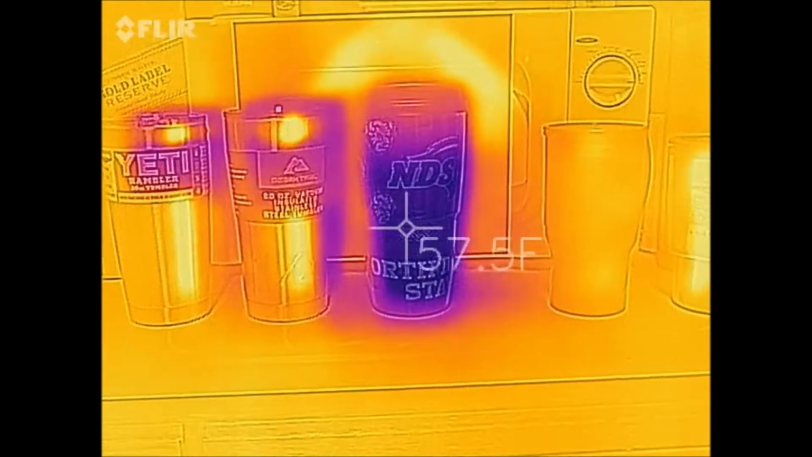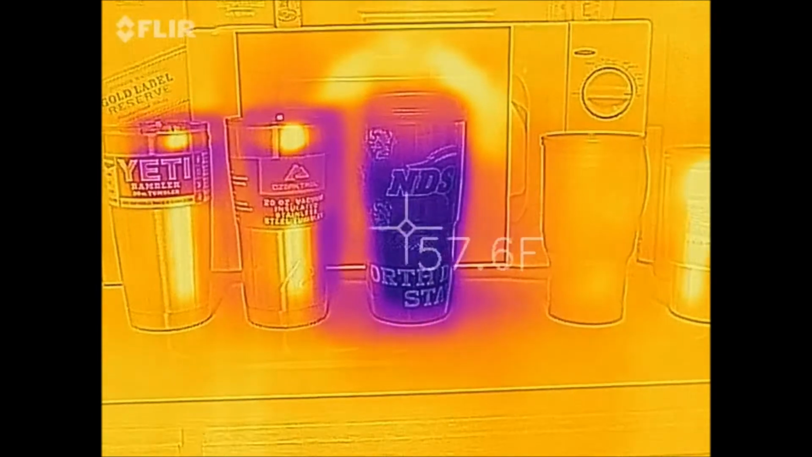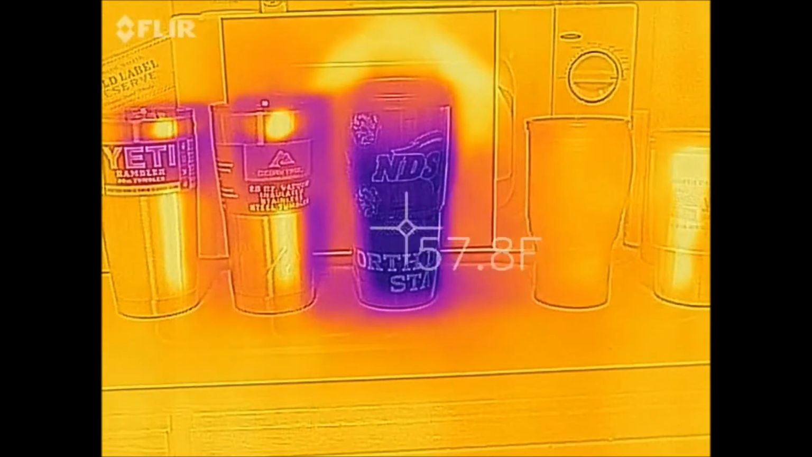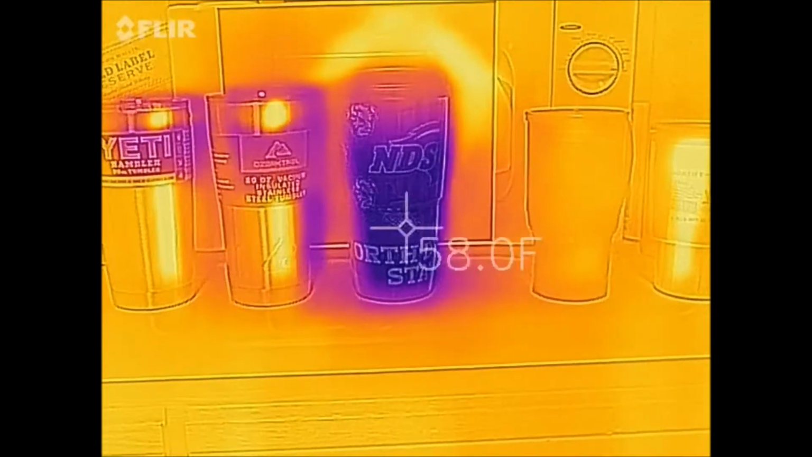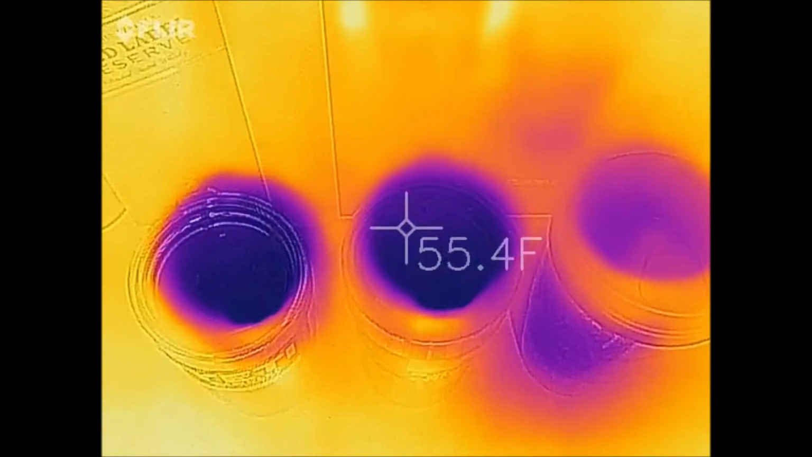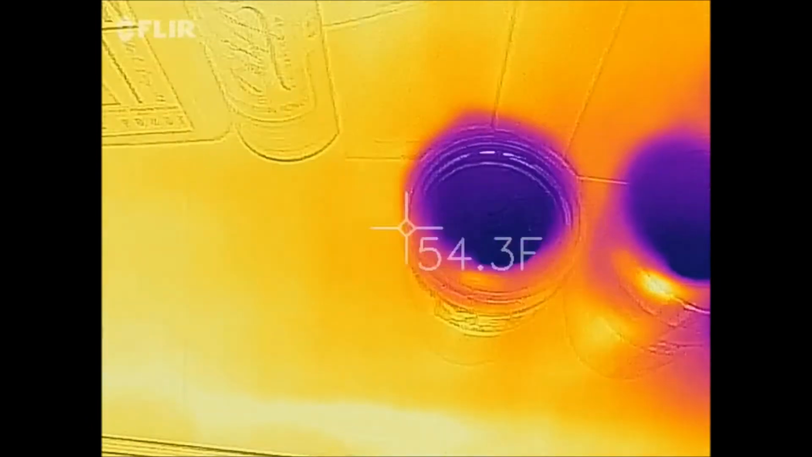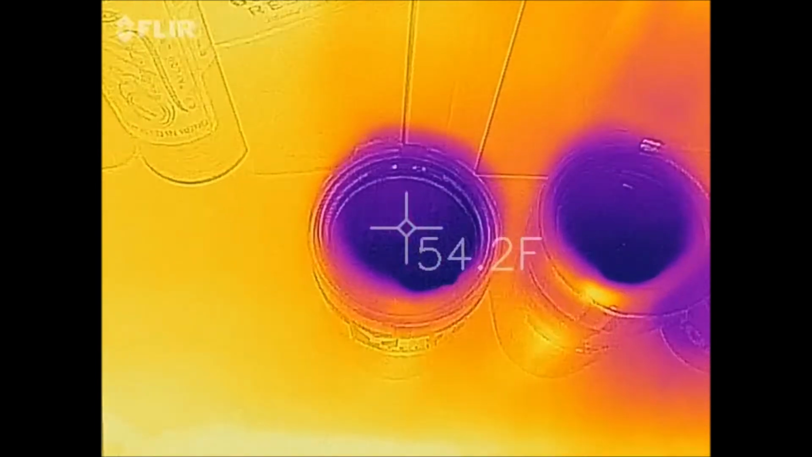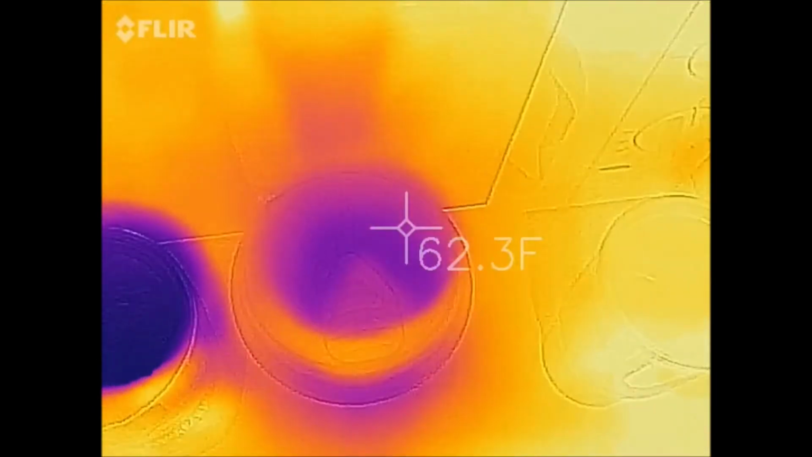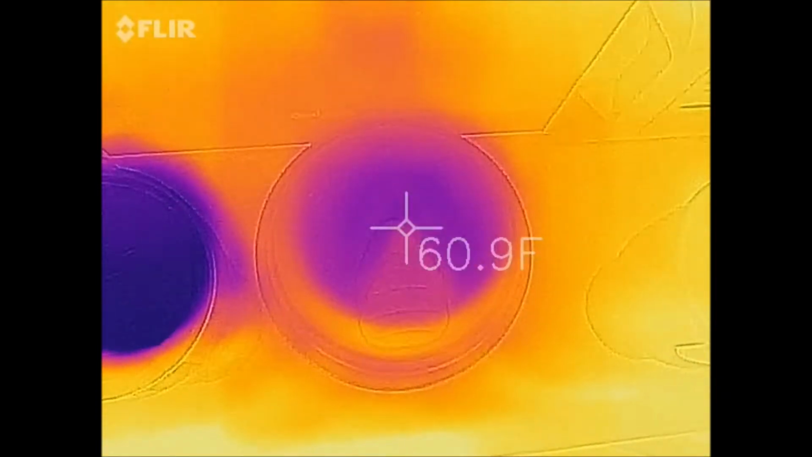The clear tumbler is doing better than the other cups did, but it's still noticeably cooler than room temperature, meaning that heat is entering the cup through the wall. Interestingly, if you look, the weak point on the cups is not the double wall stainless steel. It is definitely the lid. And in that particular case, the tumbler appears to be doing better.